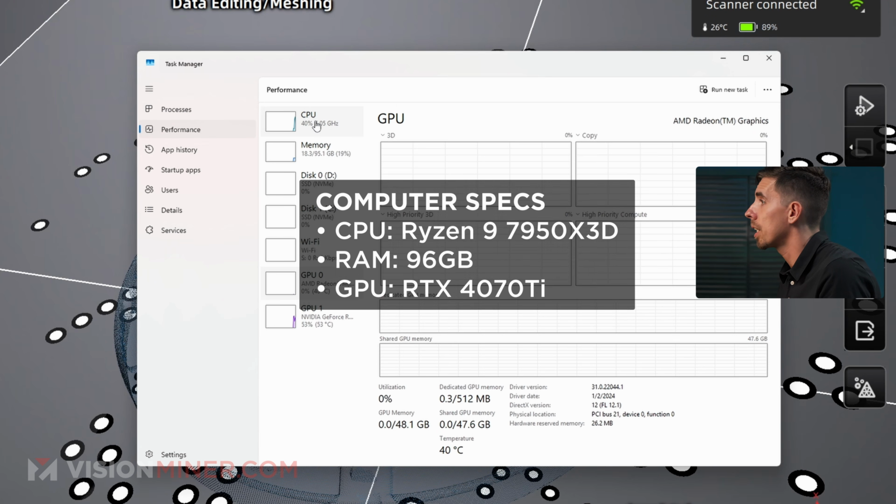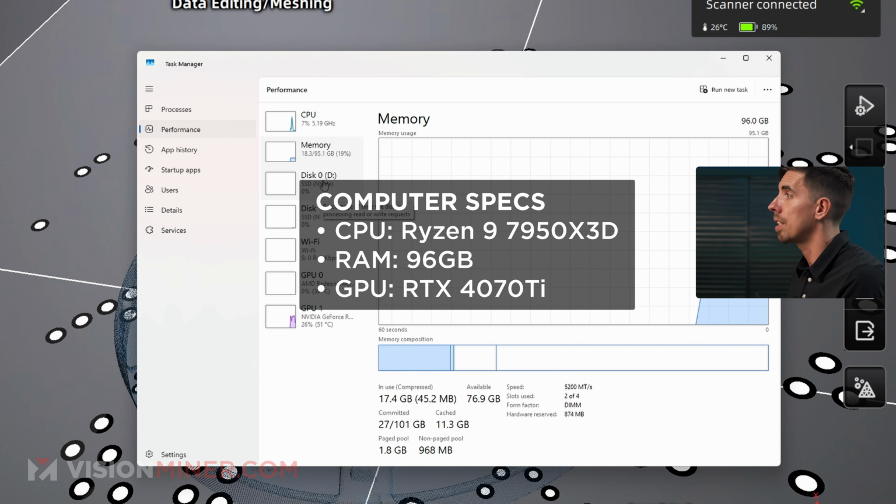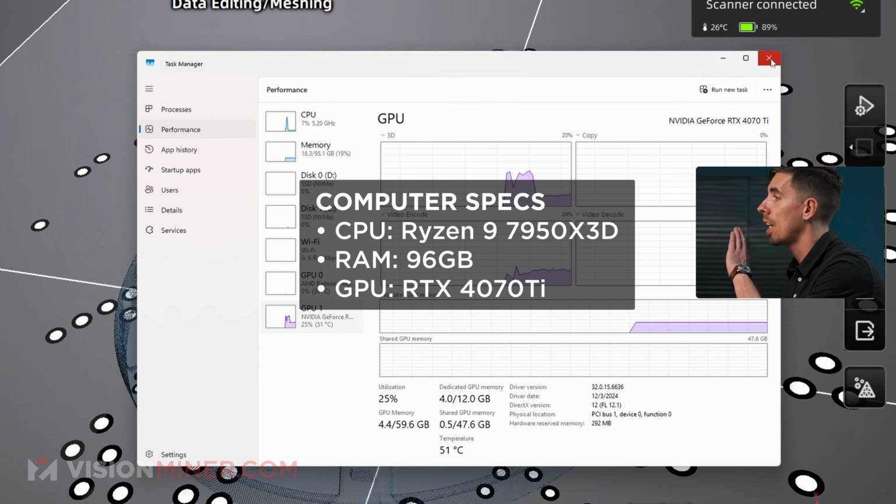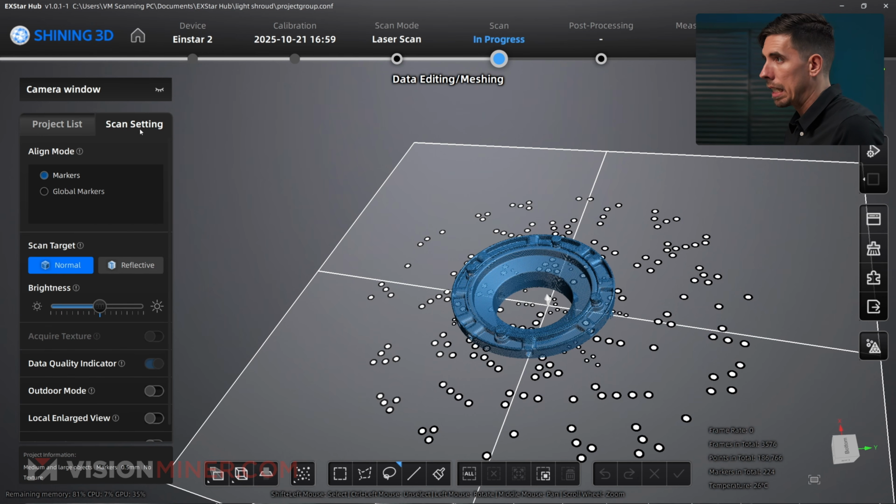We are running a Ryzen 9 7950X 3D 16 core processor with 95 or 96 gigs of RAM, and we have, let's see, the NVIDIA RTX 4070 Ti in this machine. So that's how fast it is on this system. That's freaking clean, man. This has gotten better over the years.